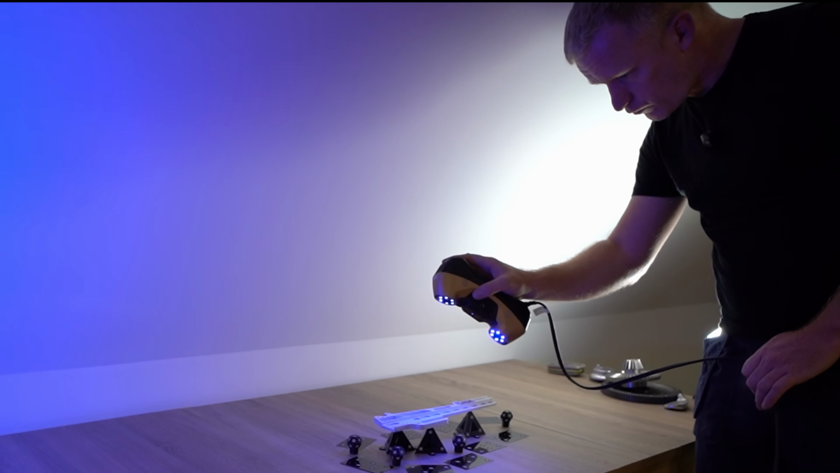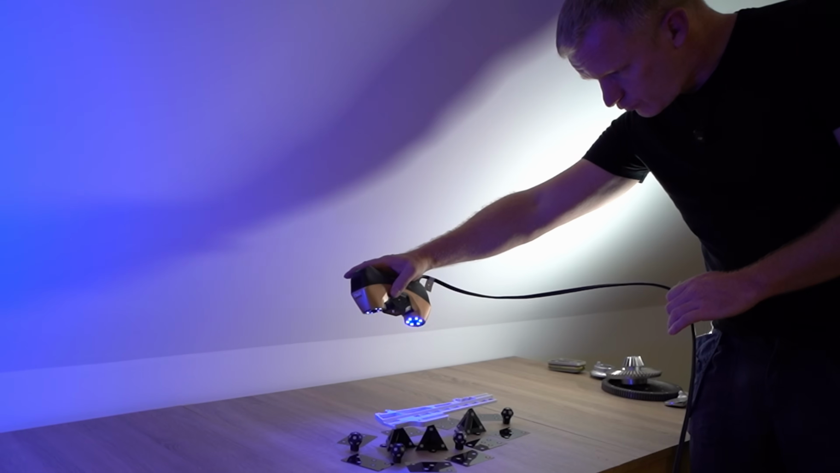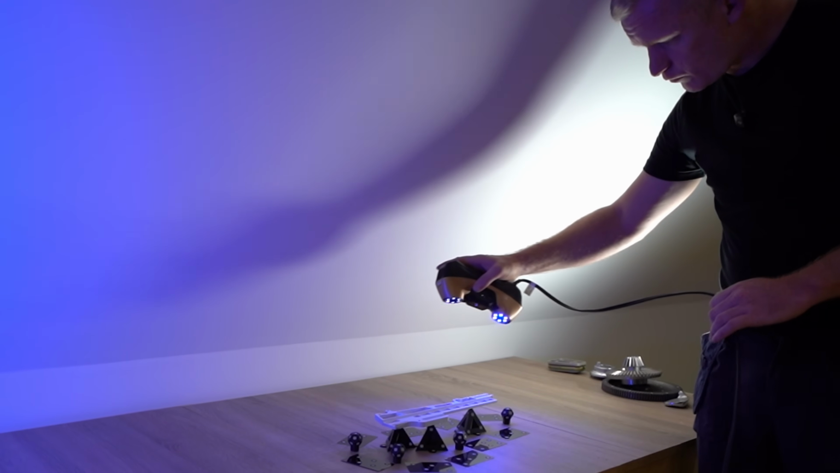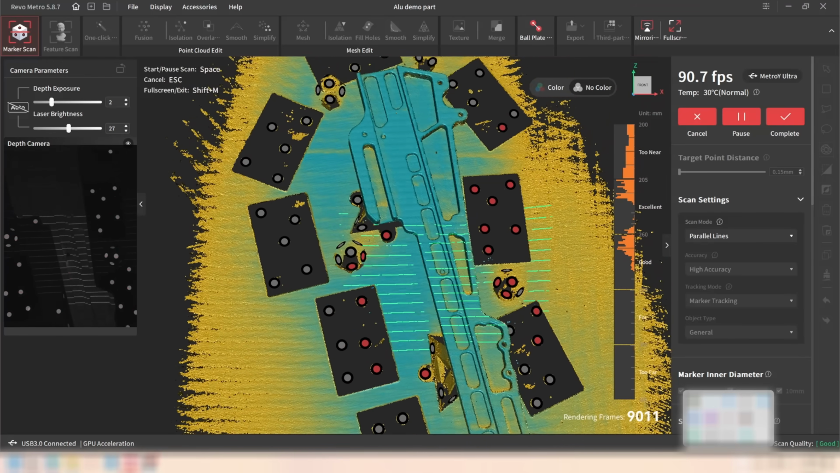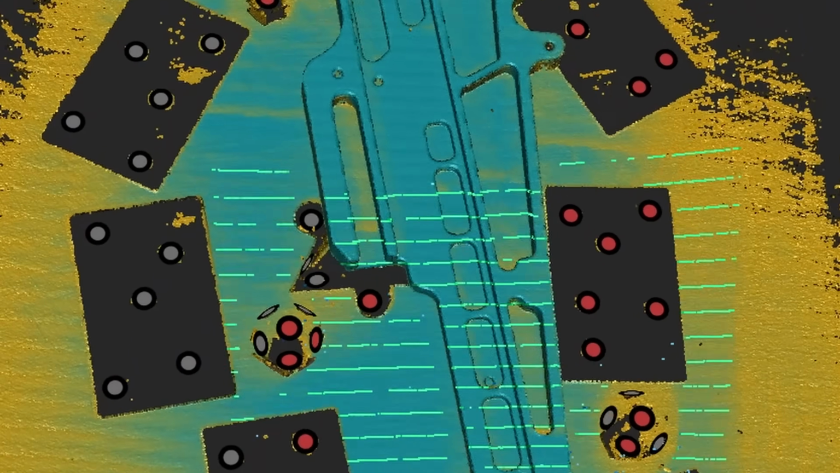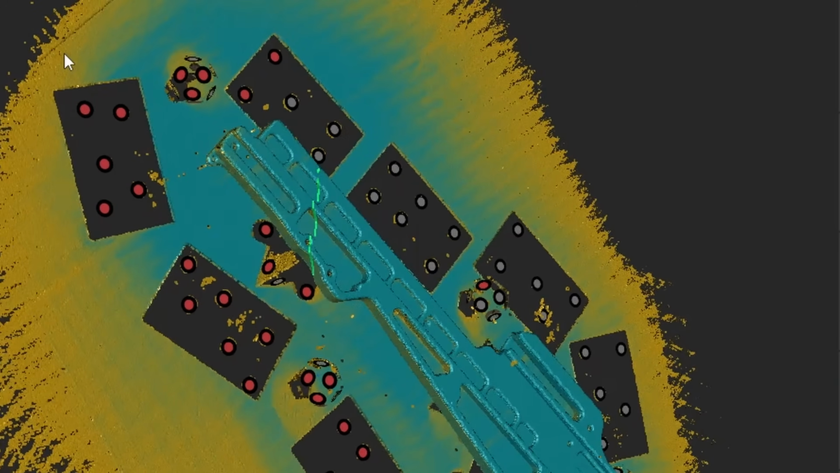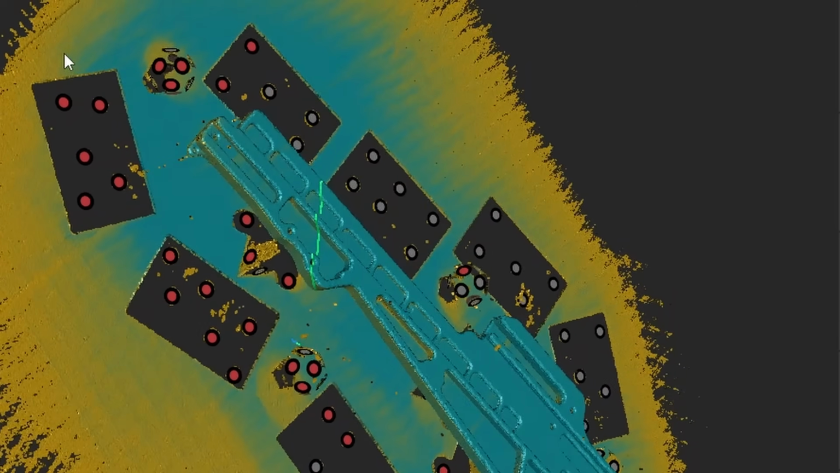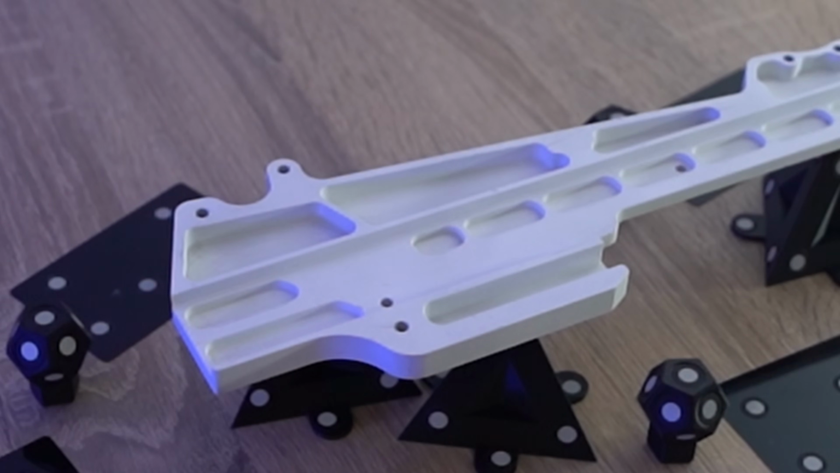Once the overall geometry has been captured, I switch over to the 15-line parallel mode. This mode has a denser laser pattern, making it better suited for capturing the finer details and sharp machined edges and steep walls. Finally, I switch to the single line mode. It has the lowest speed of acquisition, but it's excellent for reaching into deep cavities, narrow slots and these small drilled holes that are difficult to capture with the wider laser pattern.